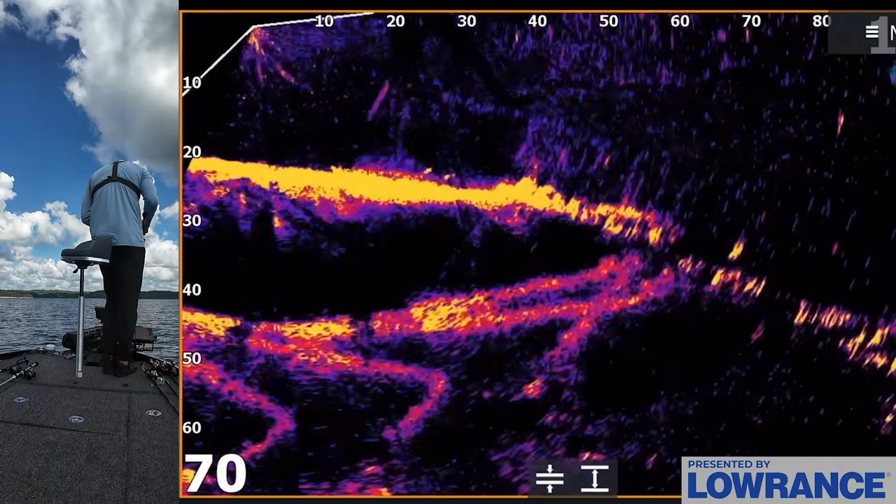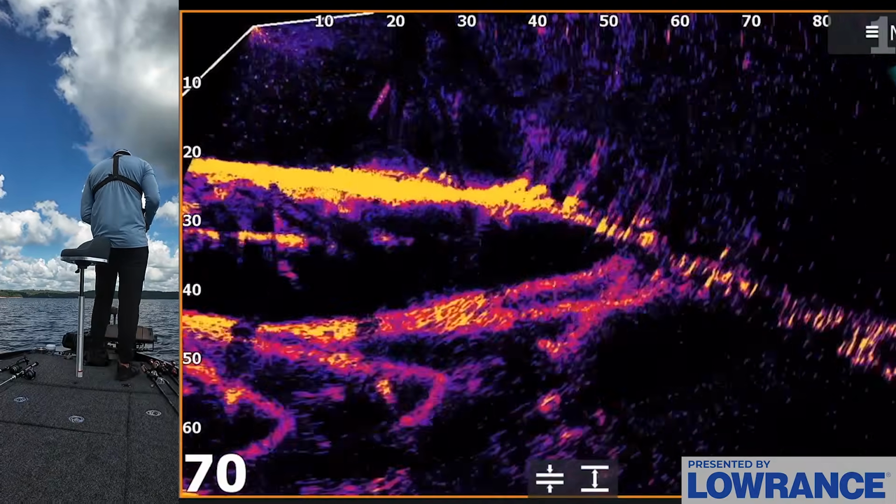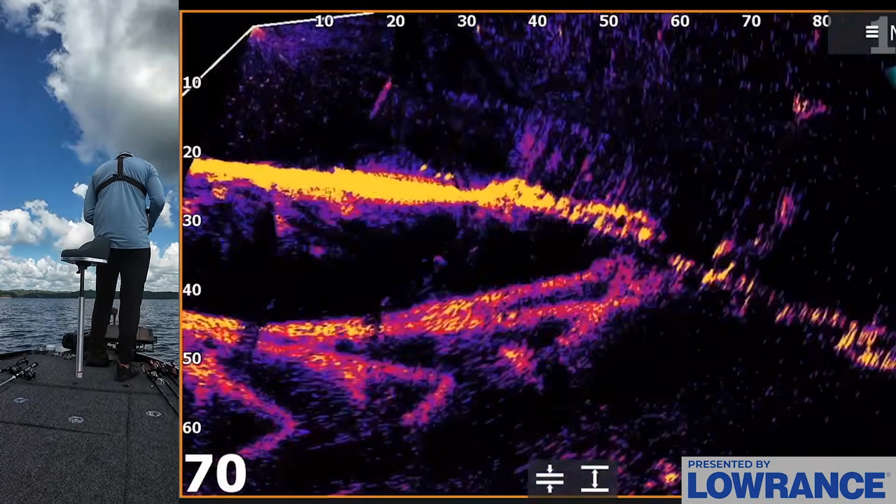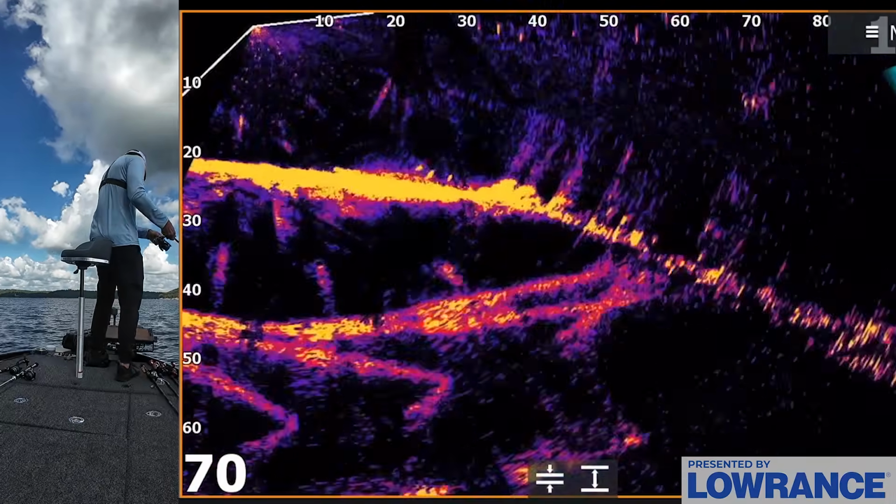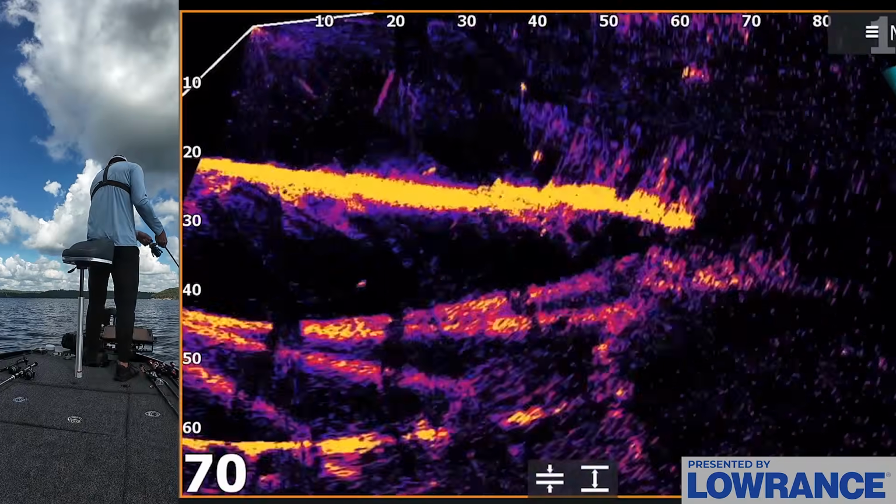But that lighter head is pulling so many more fish than the fast falling head. Here comes one, come on. Got him, here we go. Yep, hover rig is the deal right now.